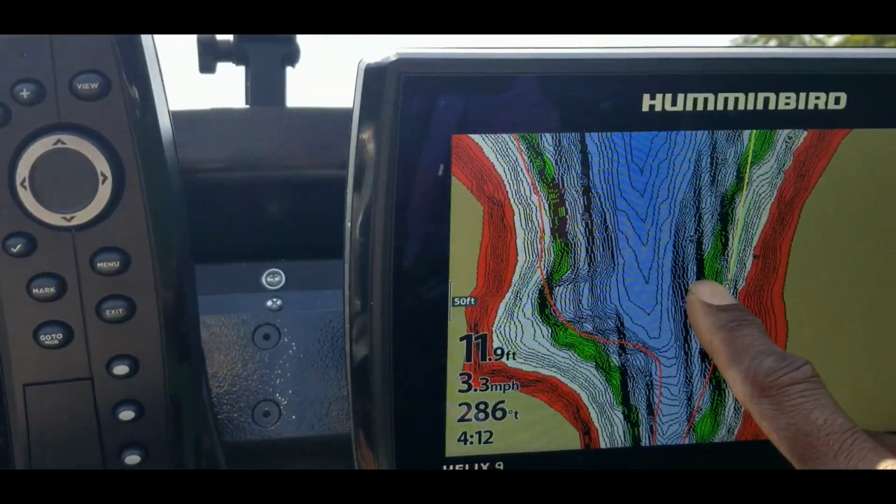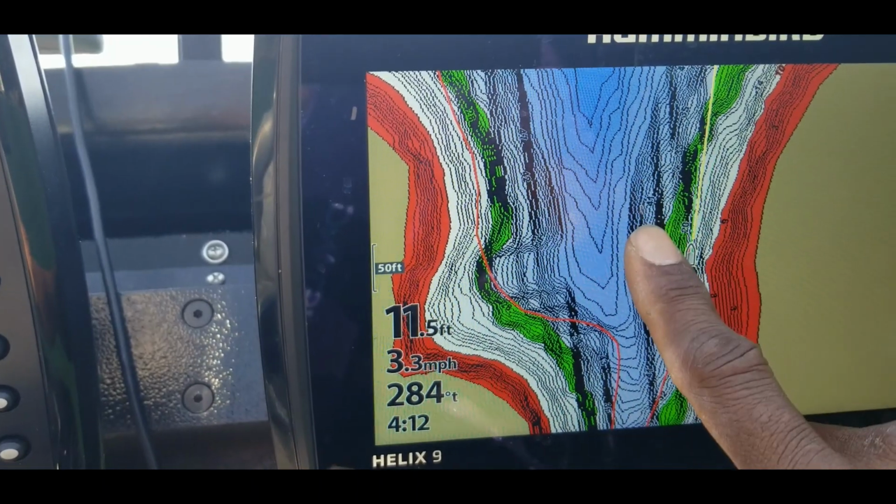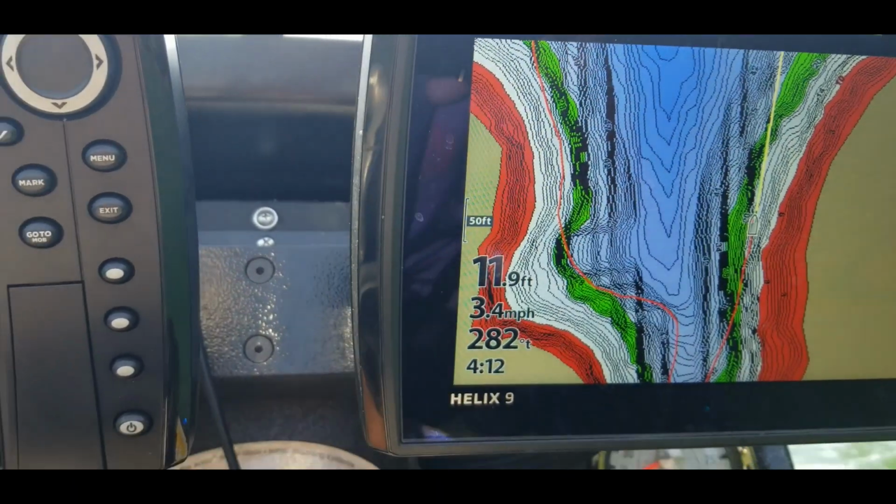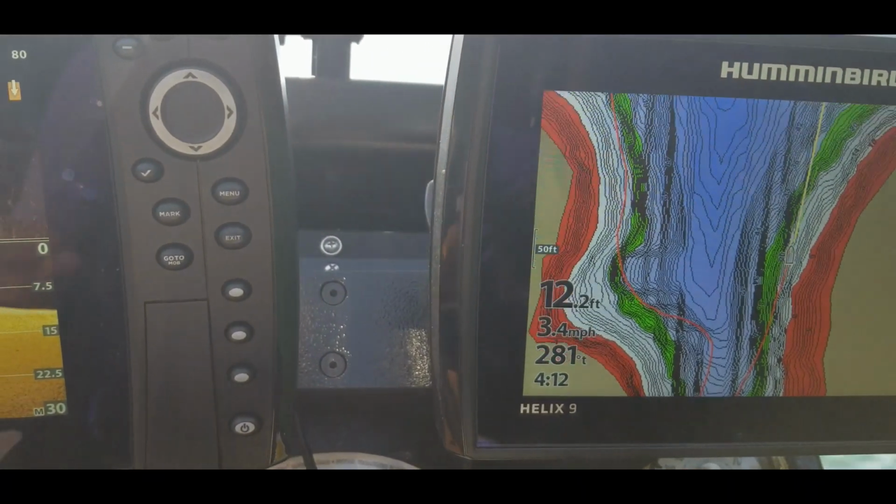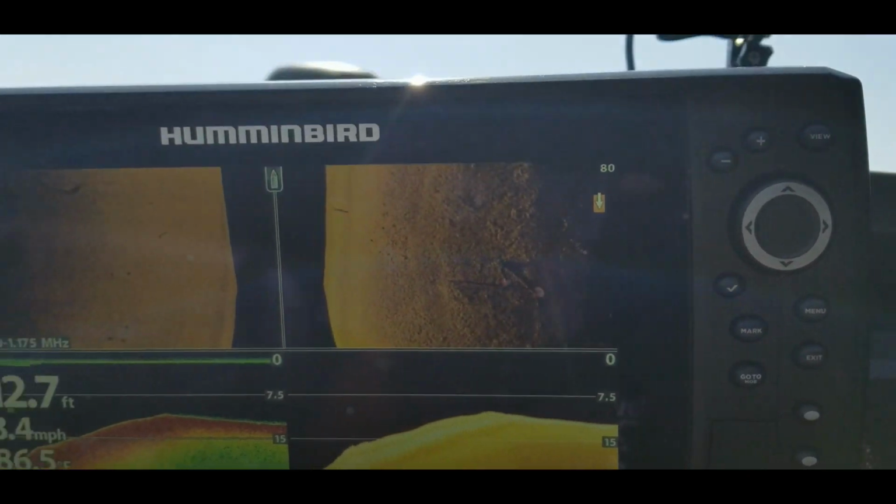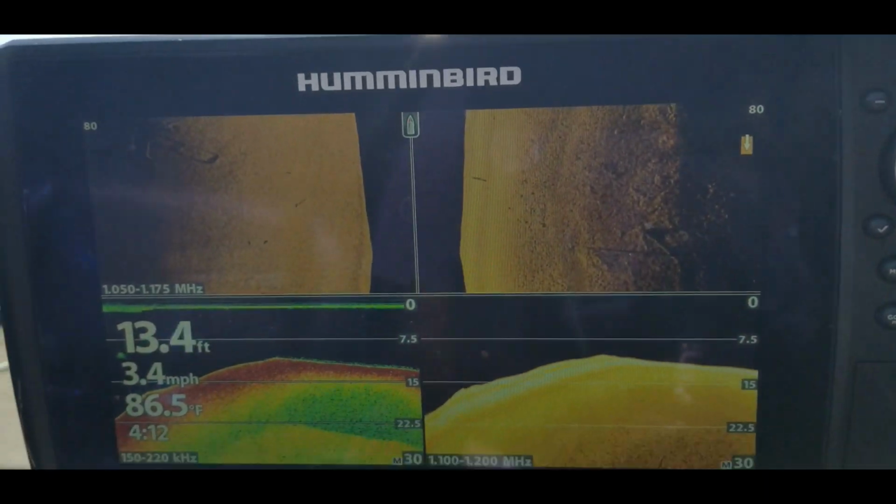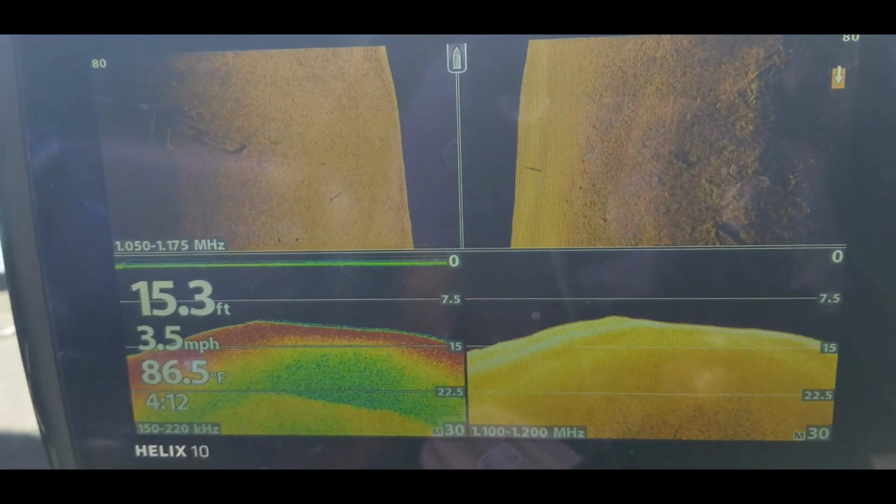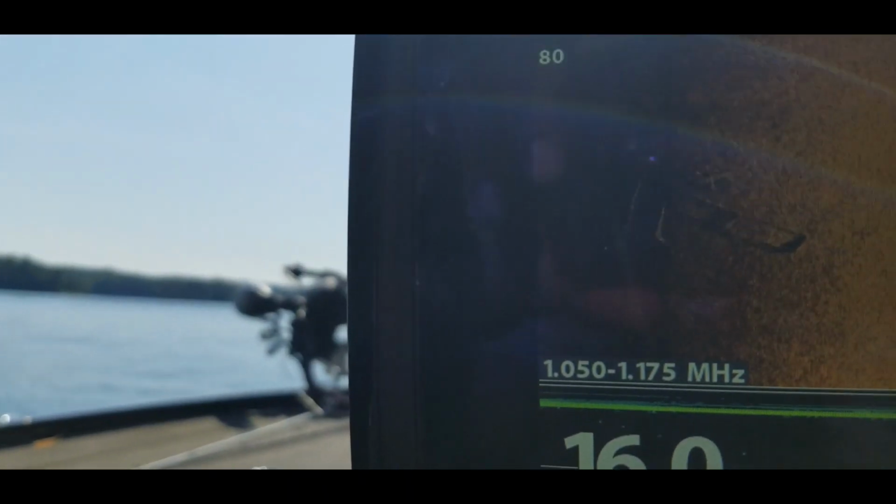Mapping this area right here. These are basically a sharp transition, so that is a ledge right there, guys. So if you're looking for ledges, you can kind of mark areas like that. Take a look at places like that if you think that'll be a good productive area for you. But again, this is just part of the process, coming out here doing a little bit of fishing. And check that out right there, guys.